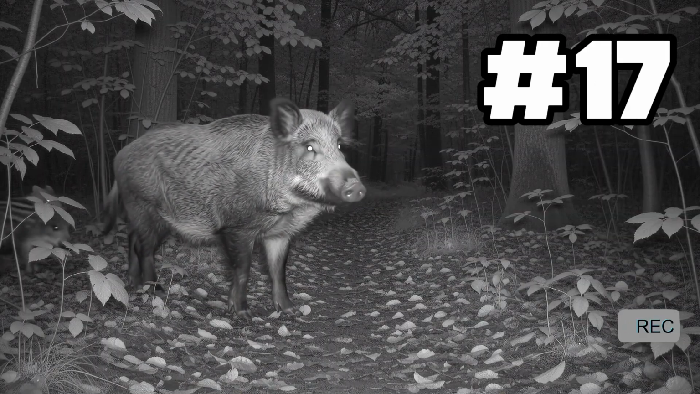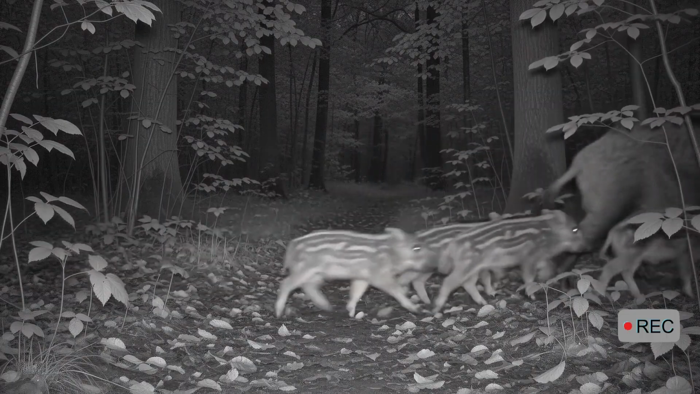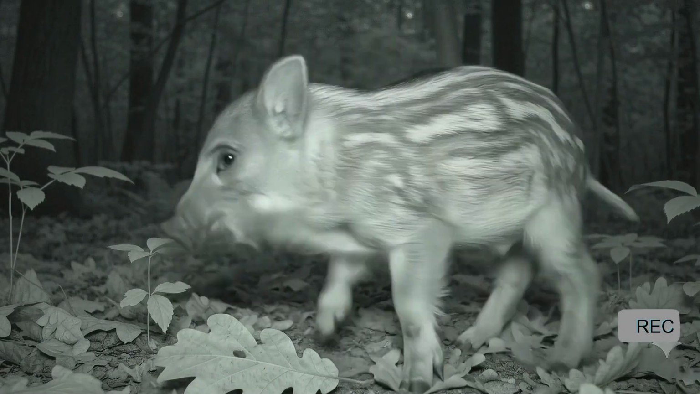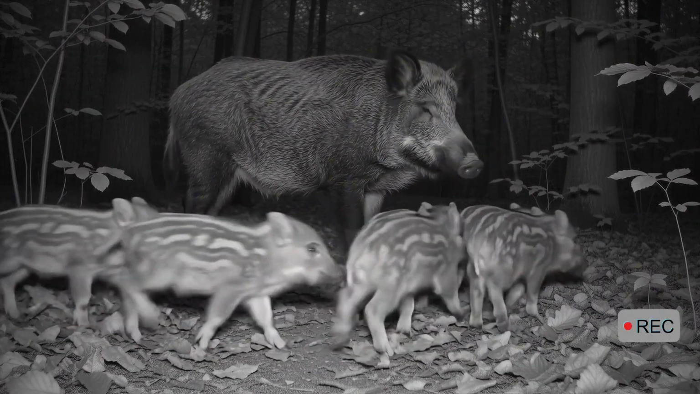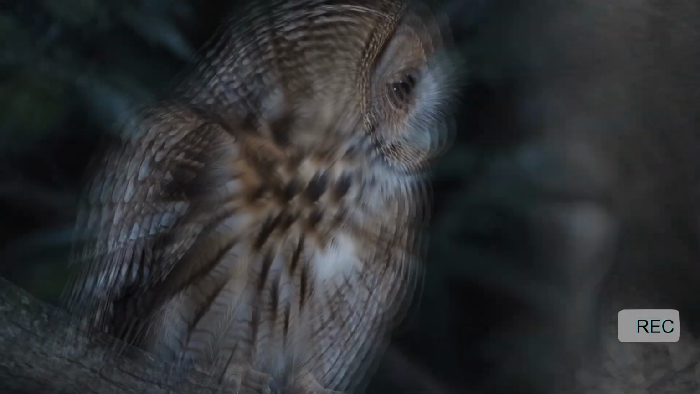Number 17. A single wild boar appears in the darkness. Seconds later, the real surprise follows behind her. One by one, a line of tiny piglets crosses the trail. Female wild boars are highly protective mothers and often travel with their young in family groups. The adult remains alert while the piglets stay close together. The last one pauses briefly beside the camera before rushing to catch up with the others.